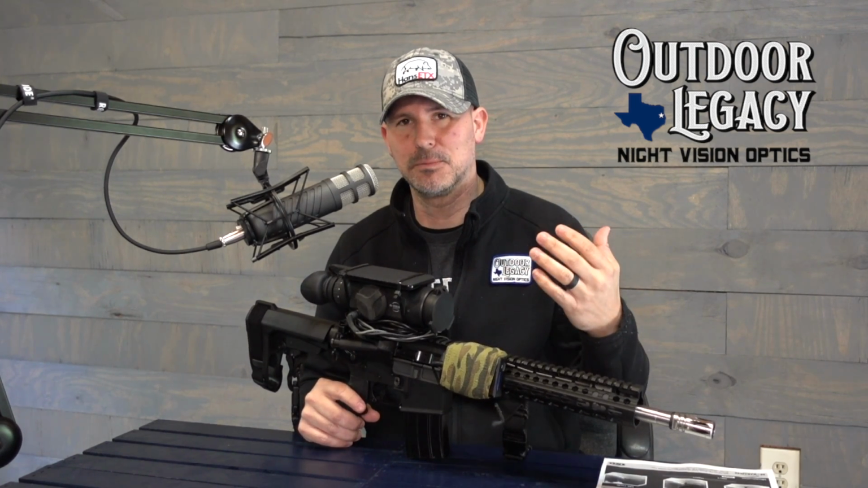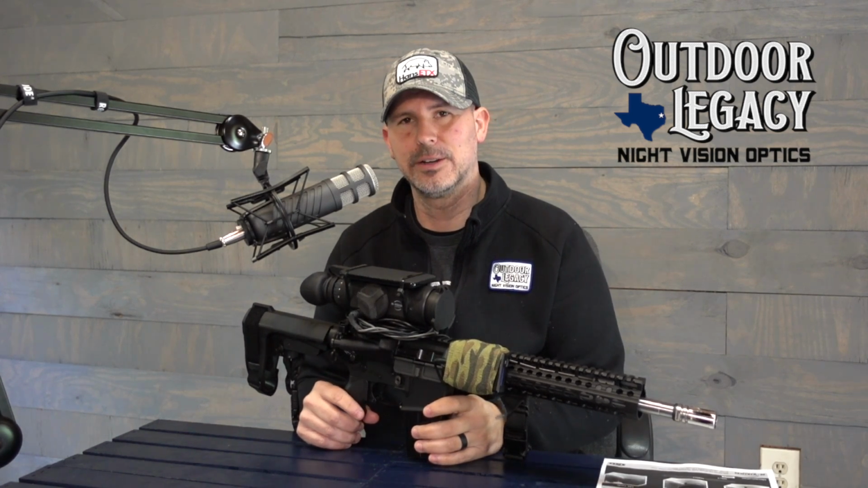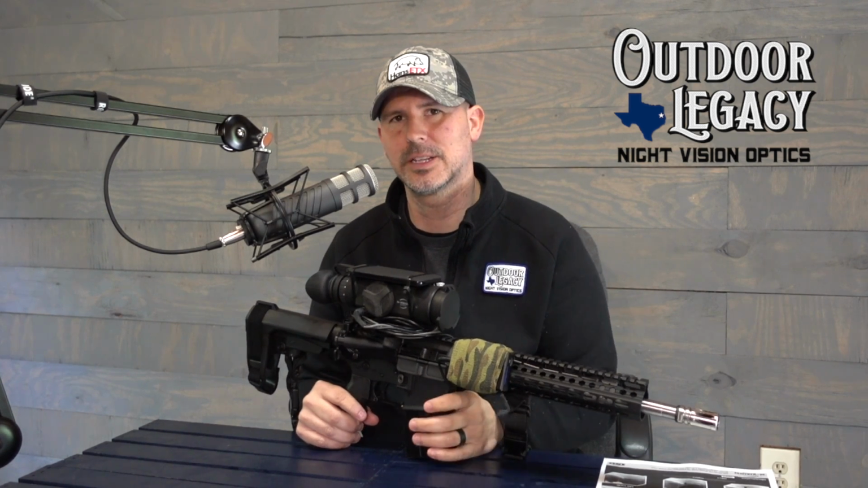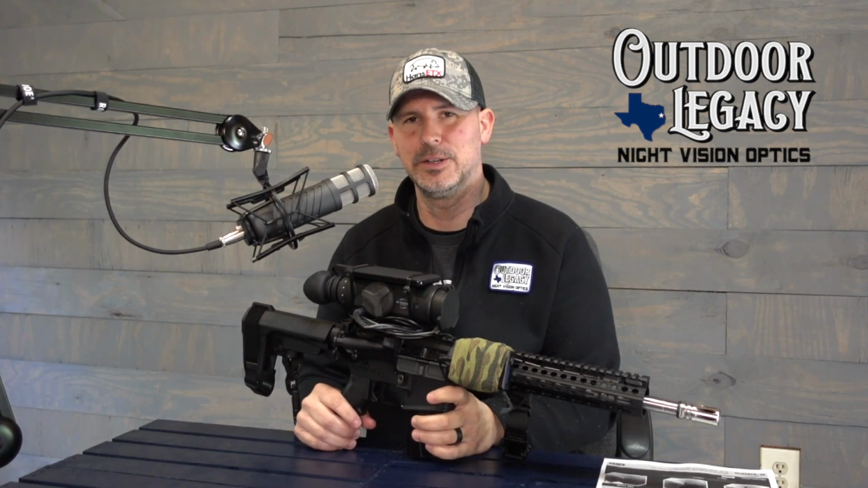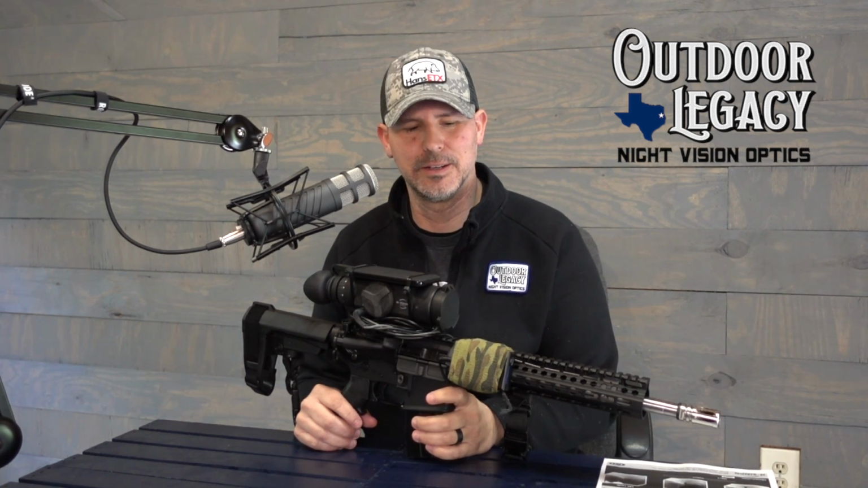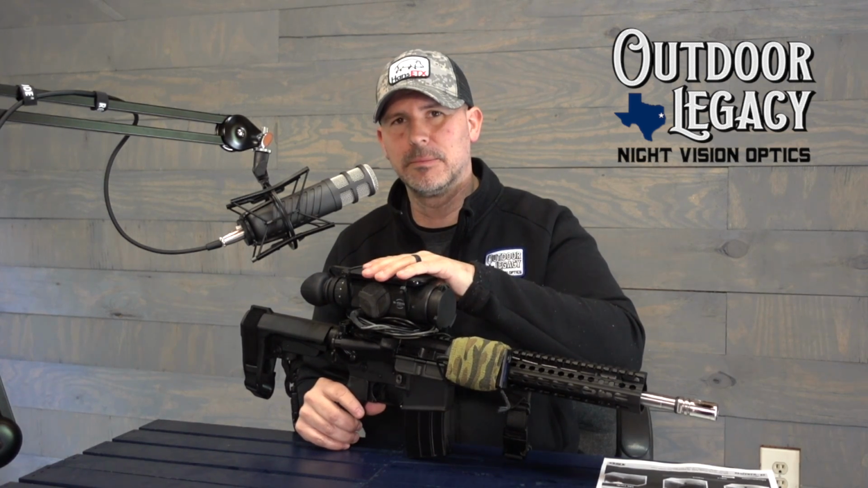I like the fact that it's a small unit, not very heavy. When you're carrying your rifle around, or your pistol like I've got right now, I've got it mounted on a 6.5 Grendel pistol, you don't notice a big heavy weight added to the gun as you're carrying it around. So all very good positives.